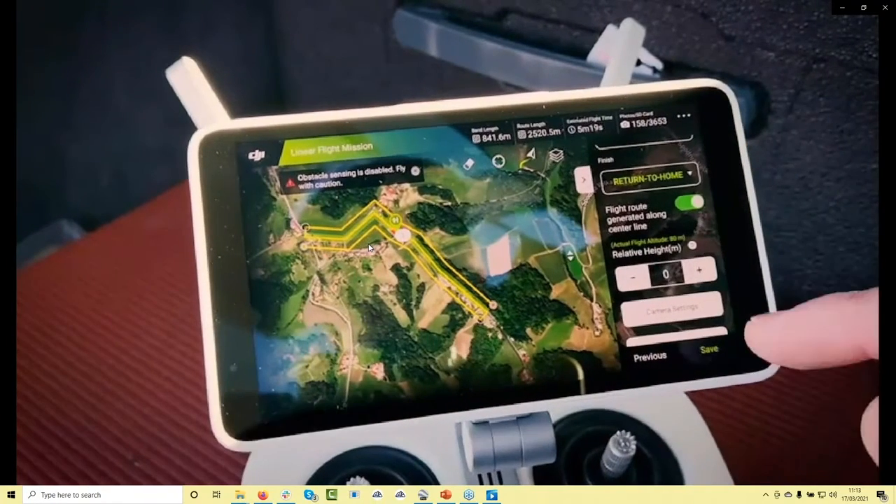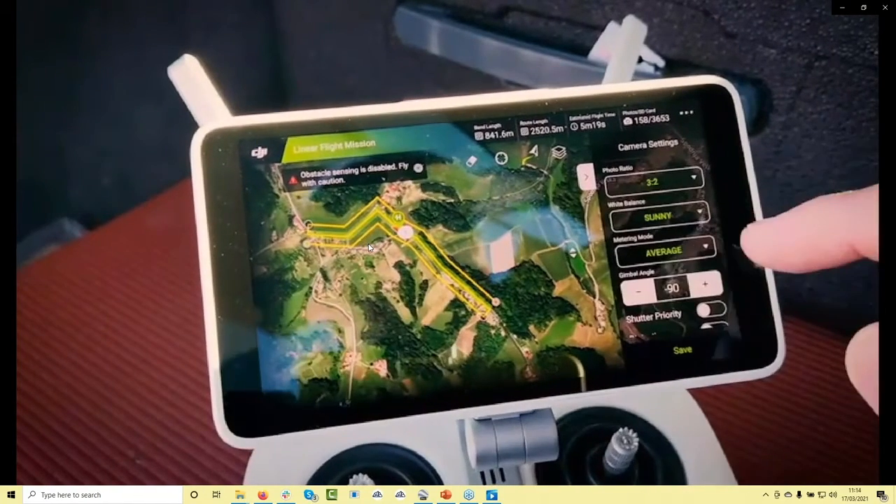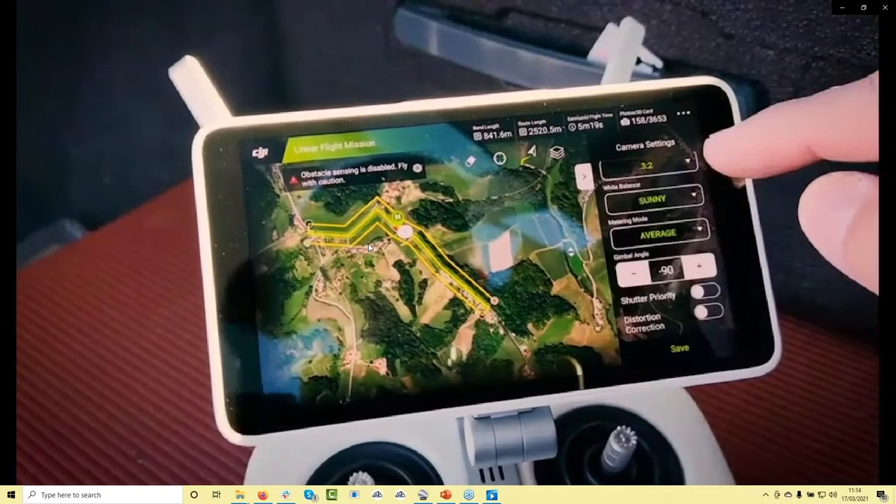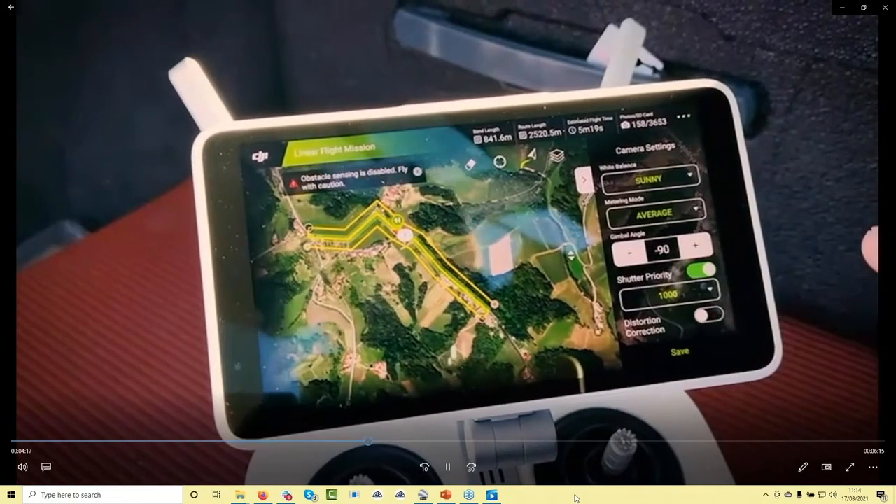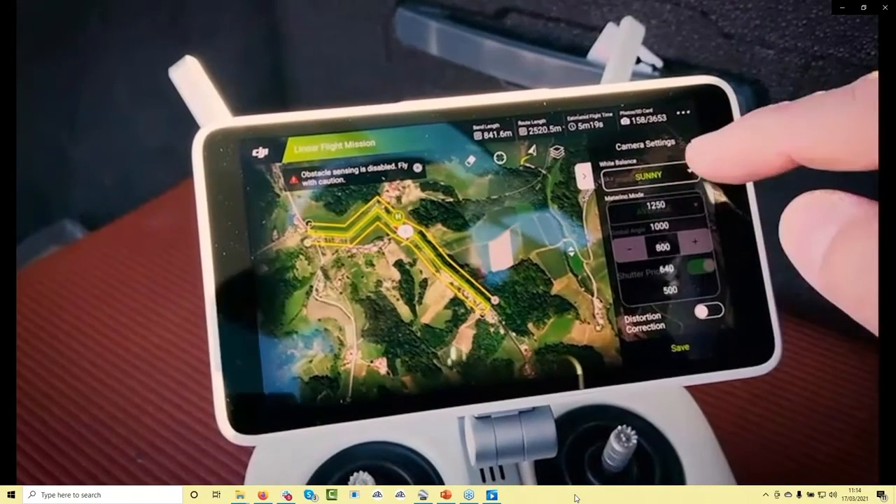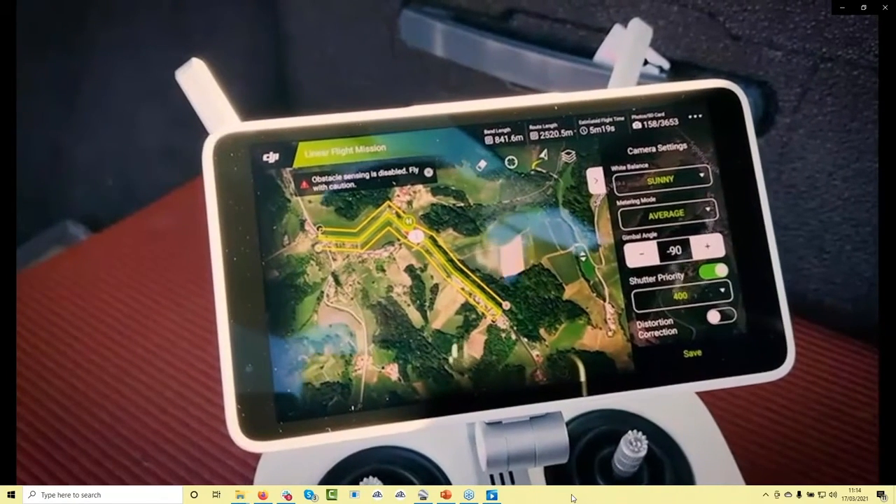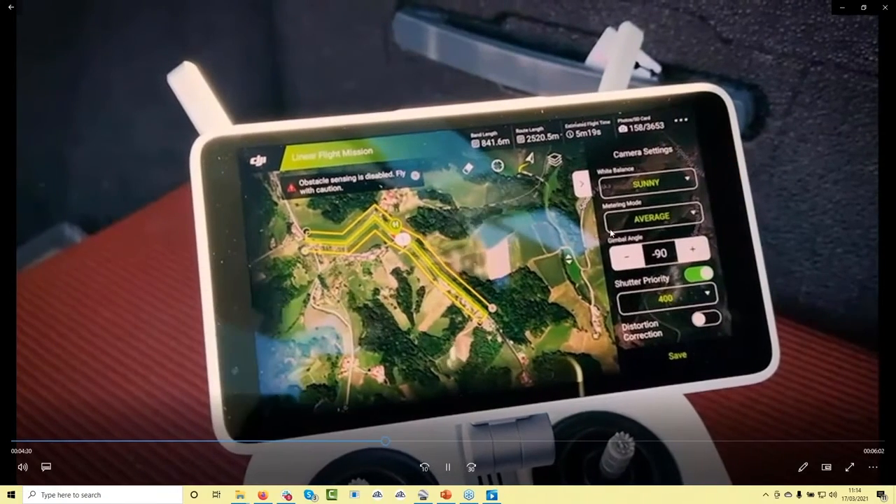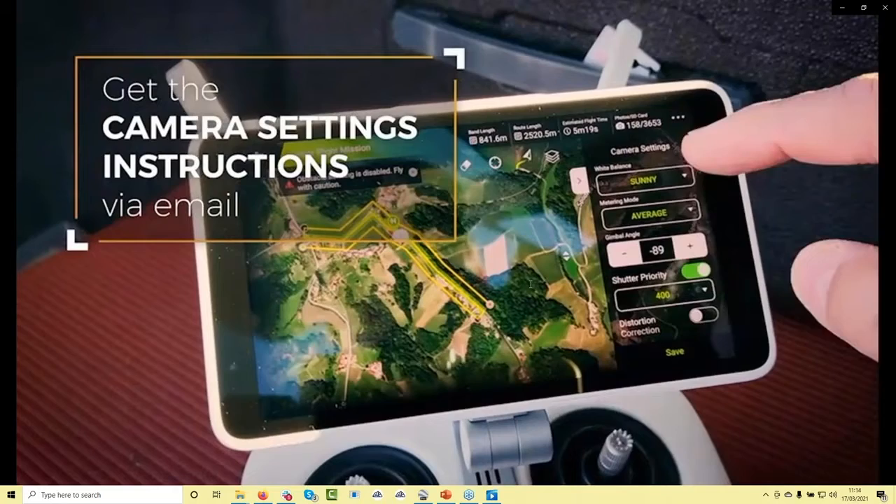What I will set here is the camera settings. If you are more advanced, you can go and set the shutter priority. And because I have a nice winter day, so really strong sun, I will put it at like 1/400th of a second. We have also documented the camera settings, so if you're interested, let us know and we can send it to you via email.